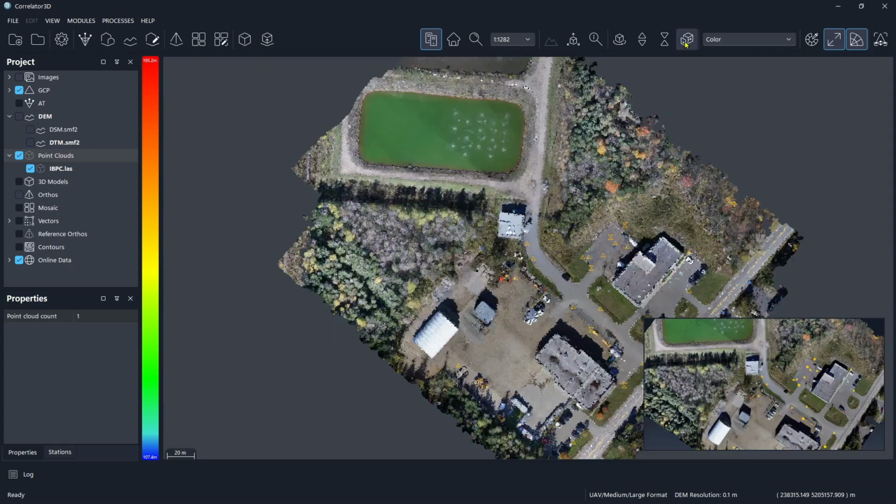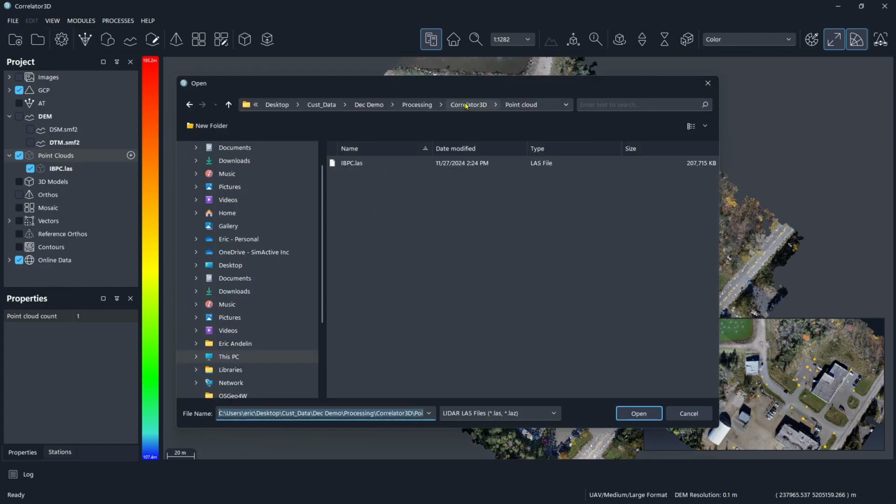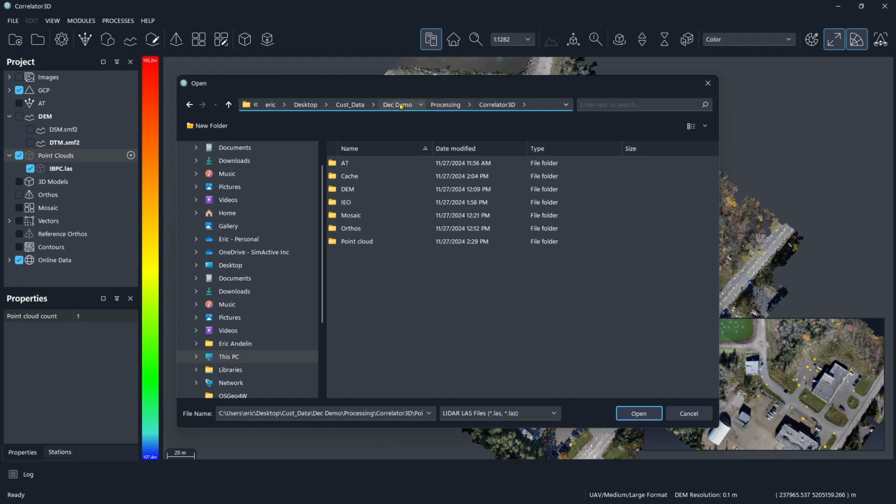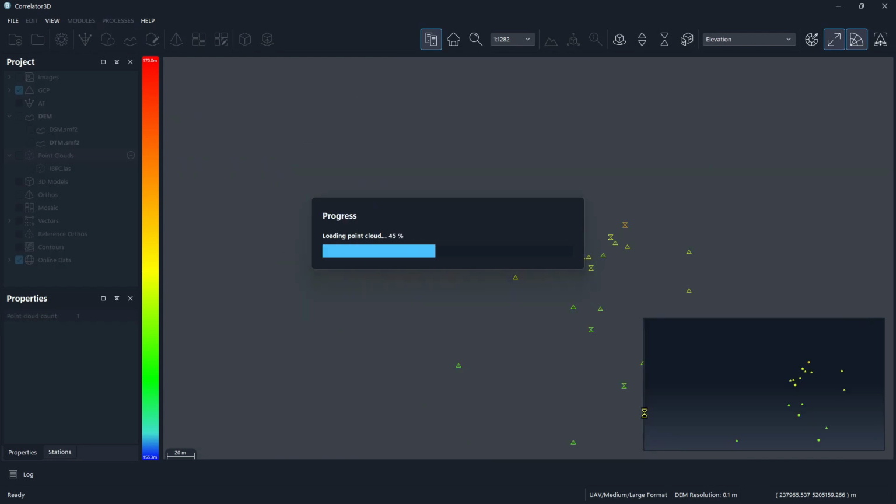Let me switch my views again. And now what we're going to do is import their LAS file. Before I do that though, let's look at the options we have here. We have import and we also have add to project. So if I go to add point cloud and I pick the point cloud that was provided by Balko, here it is. All it's going to do is load that point cloud.